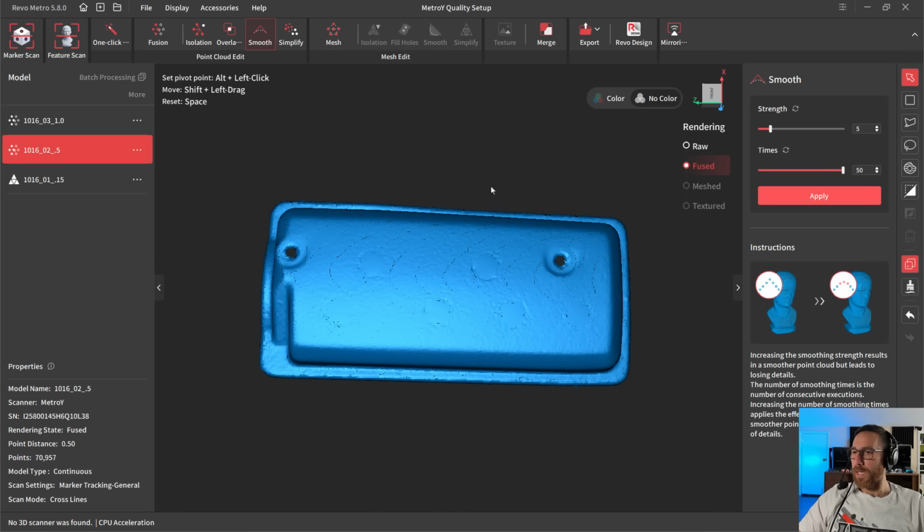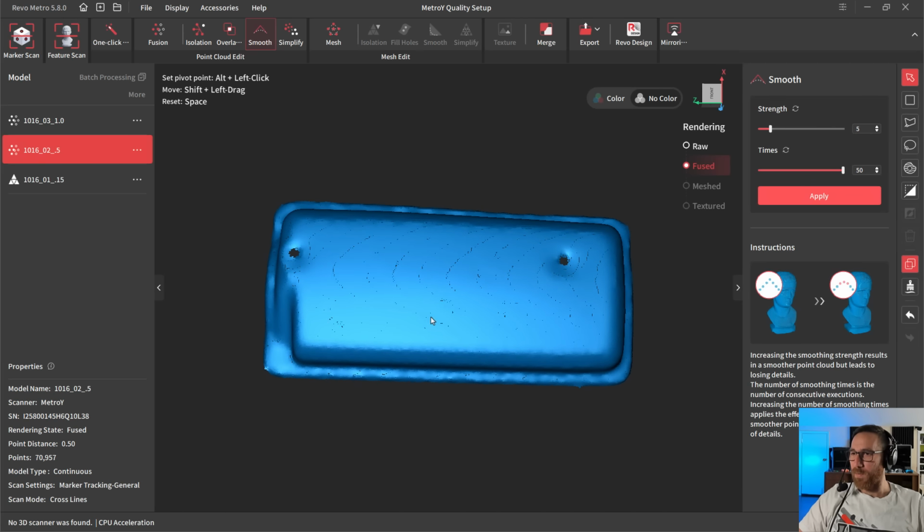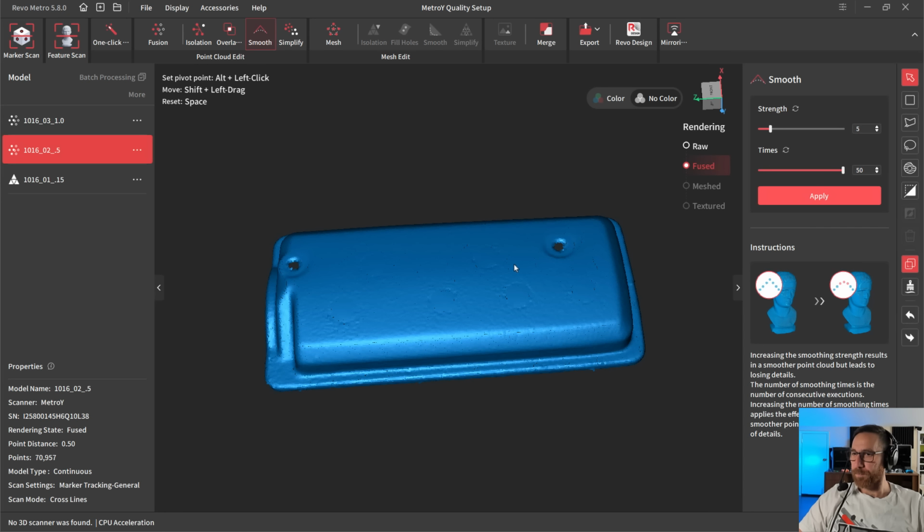Now, in most cases, if I do smoothing at the point level, it will be very minimal. So again, I'll run through 50 times, but the strength value will generally be fairly low, between 1 and 5. You can see even 5 here, I feel like that was way too aggressive. So I'm going to undo.